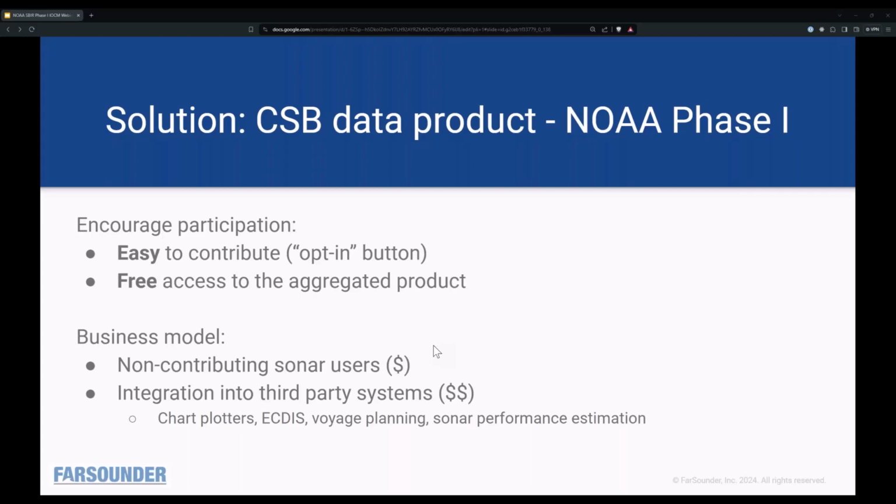So integration of the aggregated anonymized product into other chart plotting software, ECDIS systems, voyage planning, or even we talked to some sonar performance estimation companies where they're doing acoustic modeling and they use bathymetry data as input to the model to estimate sonar range under different conditions and things. And when there's not a lot of chart data available, they need to turn to other sources. So there's a lot of different third-party use cases for this type of data, especially in areas where charts maybe are not up to date.